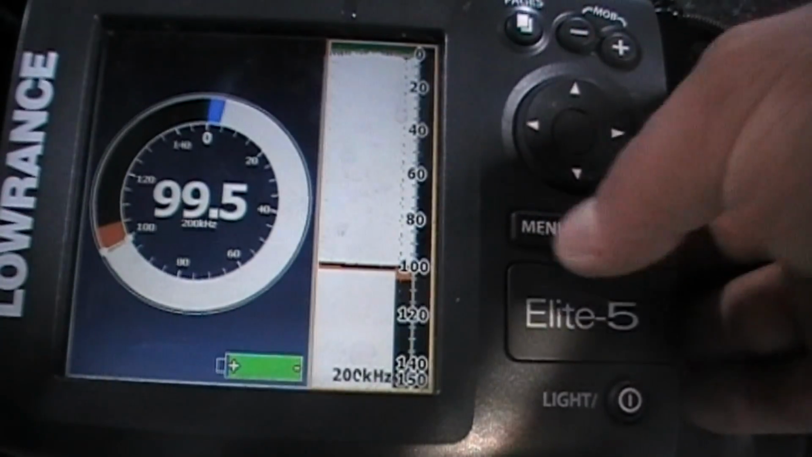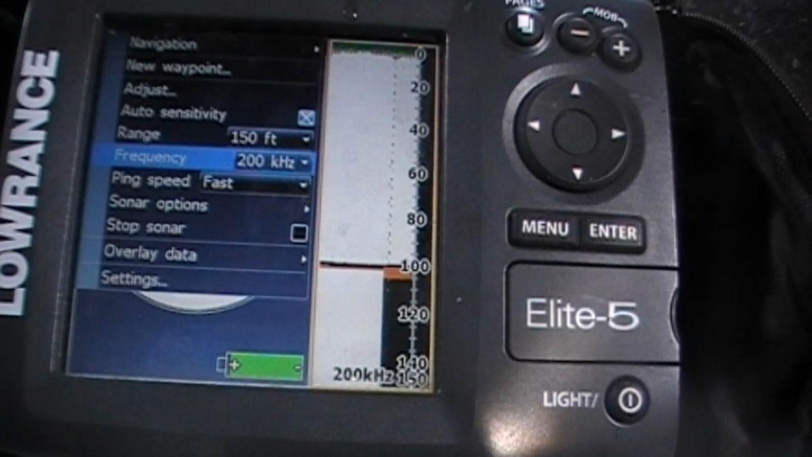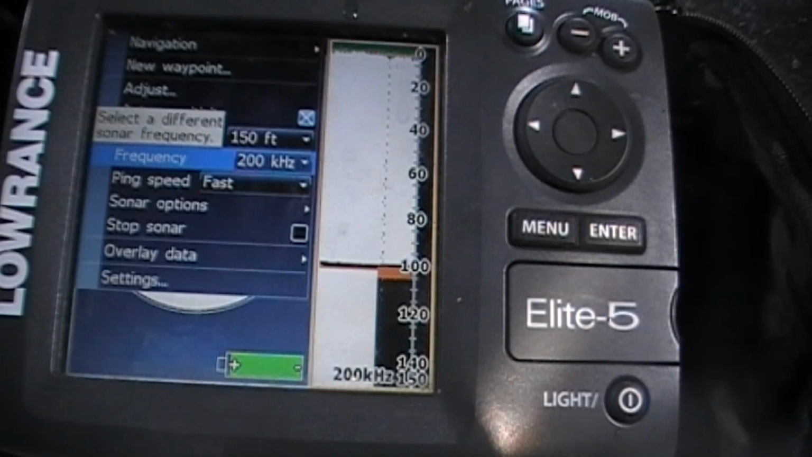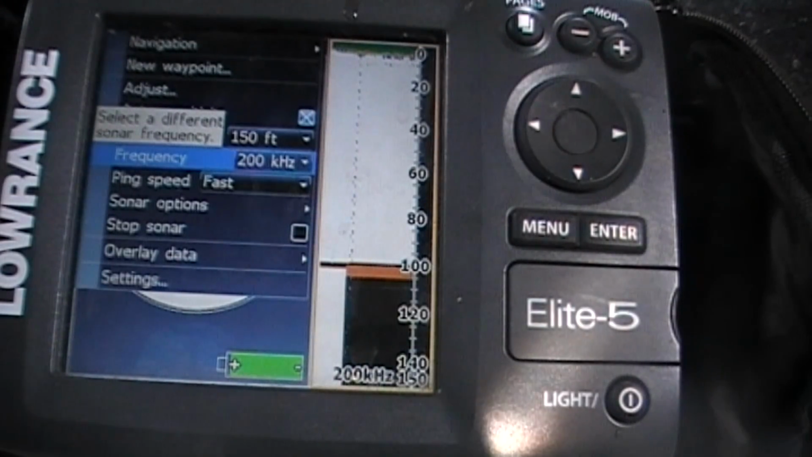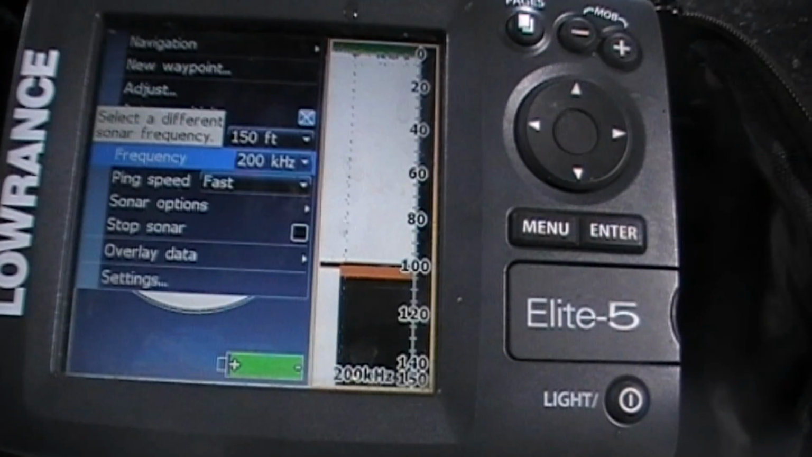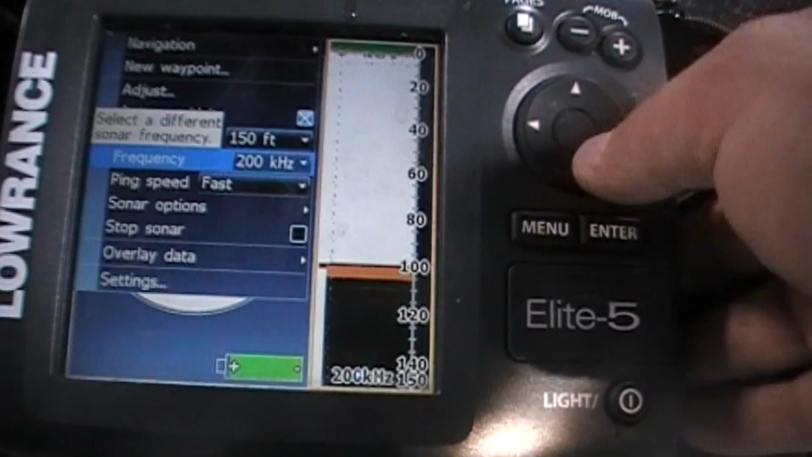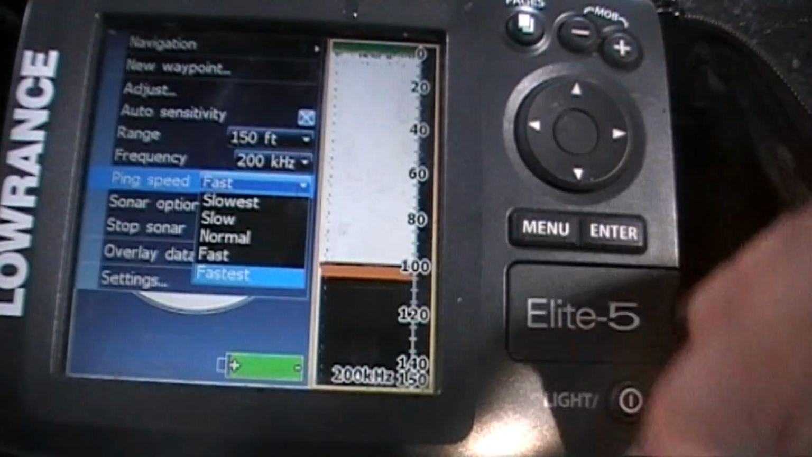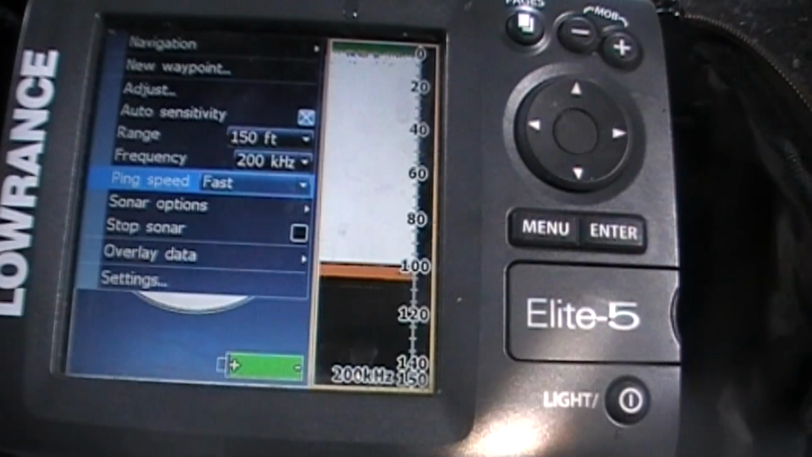Okay, so I'll go to menu, and then my frequency is at 200. Ping speed, I keep it at fast. It gives the machine a little bit more time to pick up your lure. It is a little bit slower reaction, but just as good. If you're fishing in 20 feet of water, then you'd put it in fastest. But when you're going down 100 feet, give the machine a little bit of time.